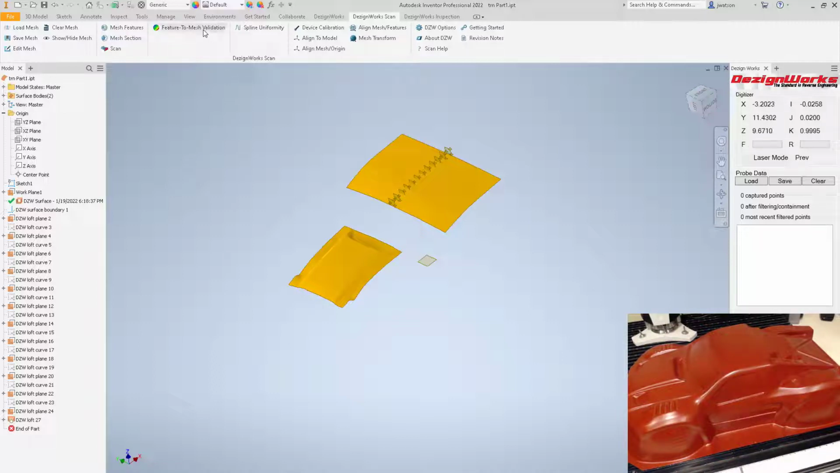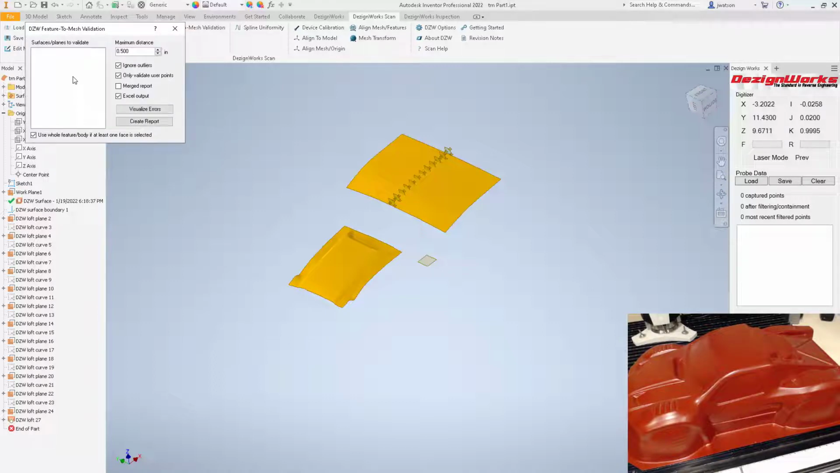We're going to say feature to mesh validation. You select the surfaces or whatever it might be. So you can pick here from the tree, actually, pick from the tree or the screen. If you're picking from the screen, make sure the arm's back in the home position. If it's moving around a lot, it won't let you pick it. And we're going to pick this one, and we're going to say visualize errors.